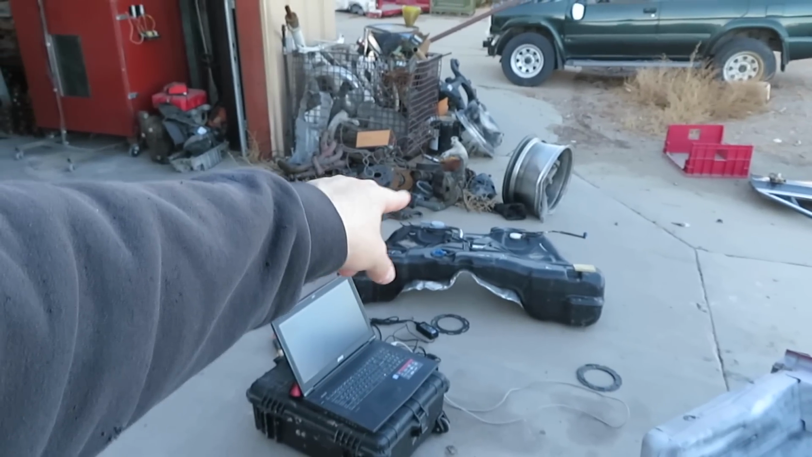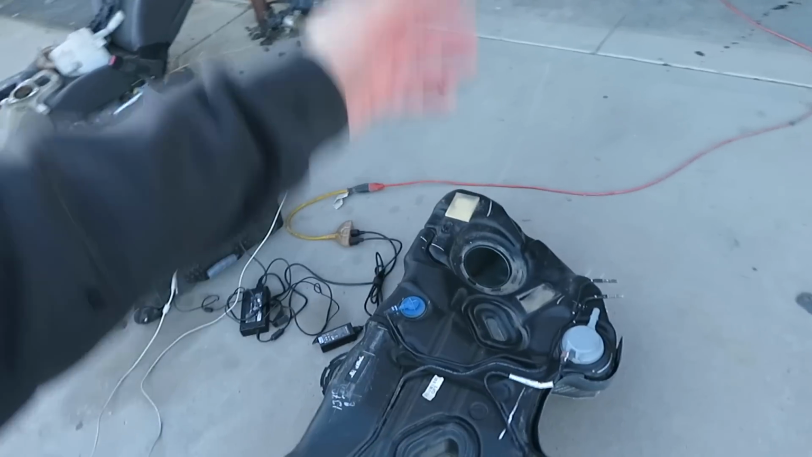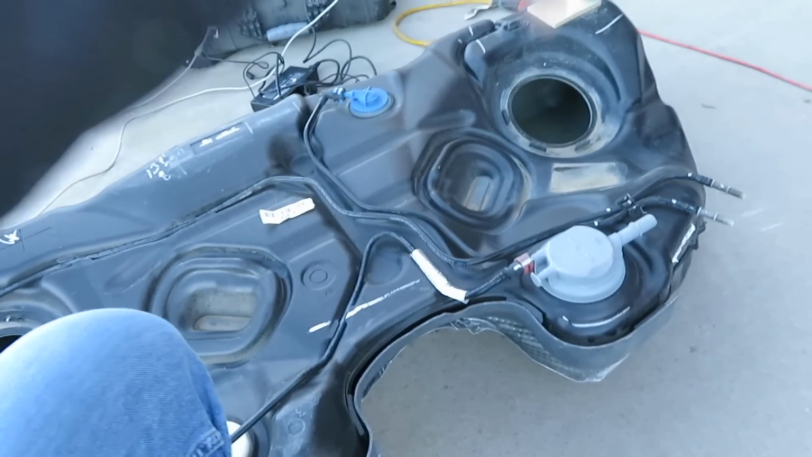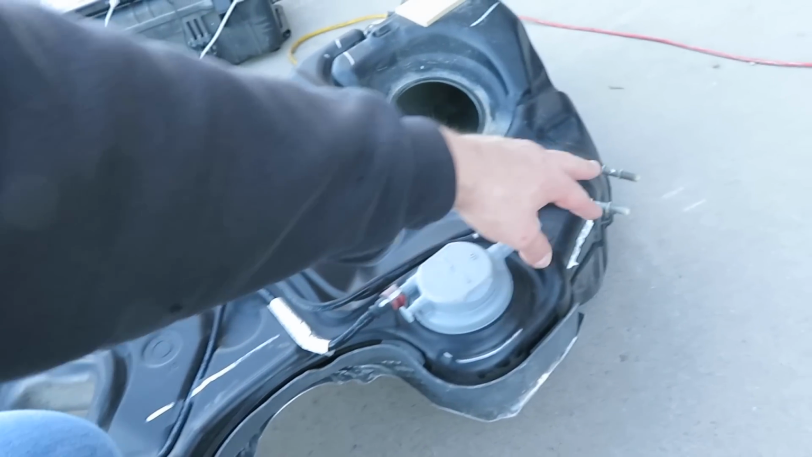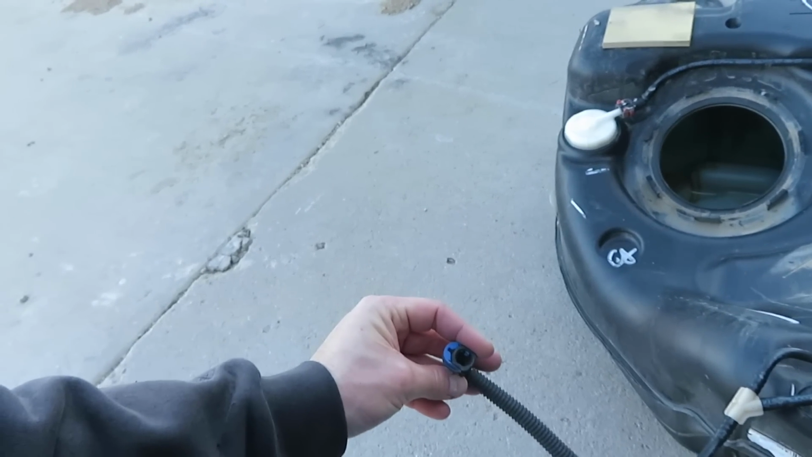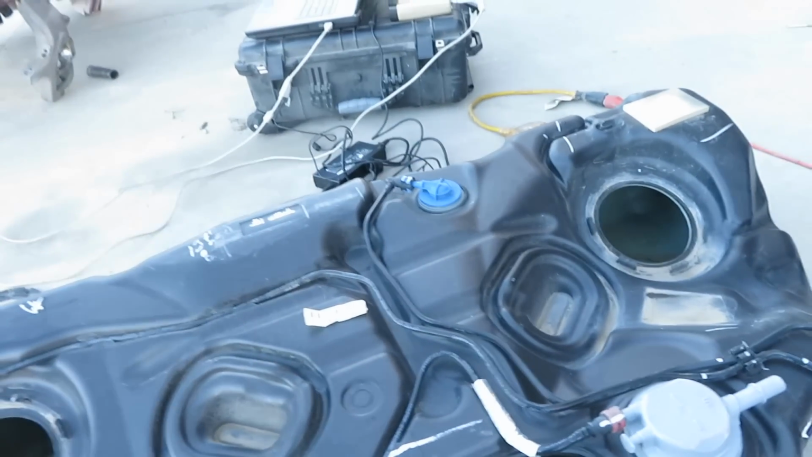There's a factory tank right there, and the only reason it doesn't fit into the station wagon with the Trackhawk drivetrain is because the diff is a lot larger. It's probably double the size of a Hellcat differential. But this is the evap block, so this goes to the evap canister. So these lines right here, and then this line right here goes to the front of the car, and this line right here goes to the filler neck, and then all of these are vents, so when you're filling the tank up, it doesn't build up pressure in weird spots.